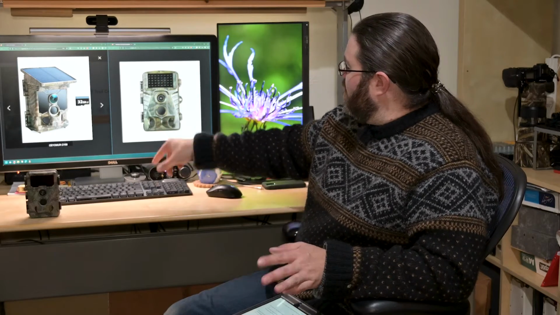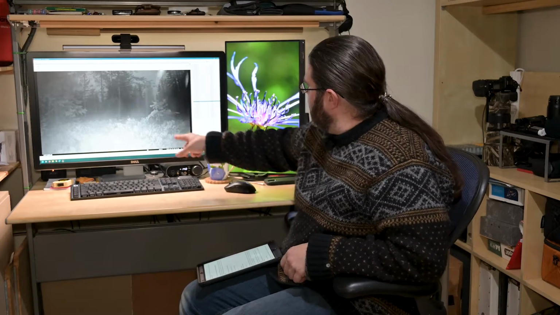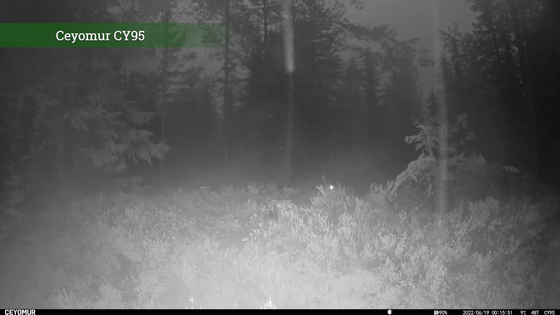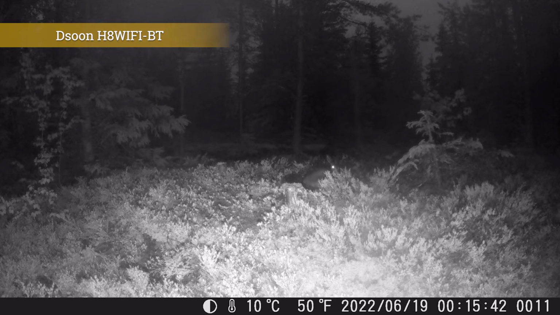Let's move on and talk about the 2 Wi-Fi trail cameras that we set up in the woods in Finland. These 2, the Ceyomur and the Dsoon. Looking at the footage, the first trigger was a hare that came through, and that's seen here on the Ceyomur and also on the Dsoon. Both picked it up absolutely fine, no problems there.